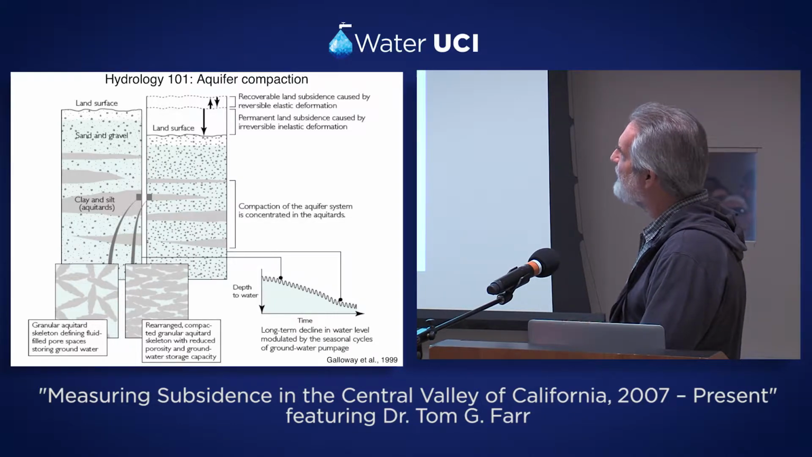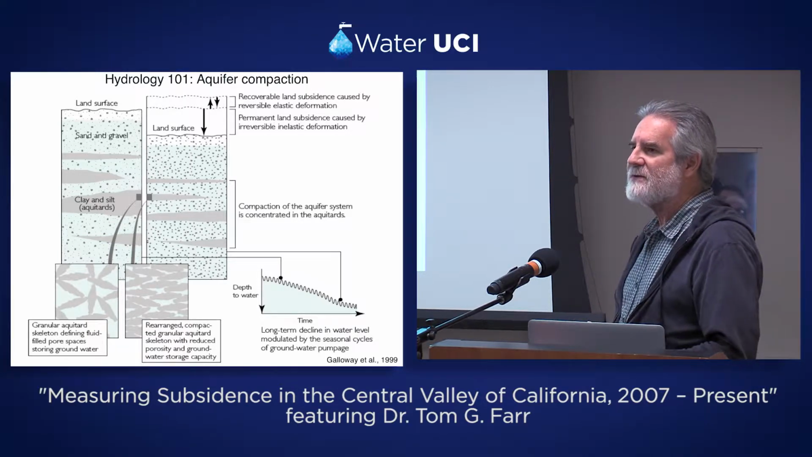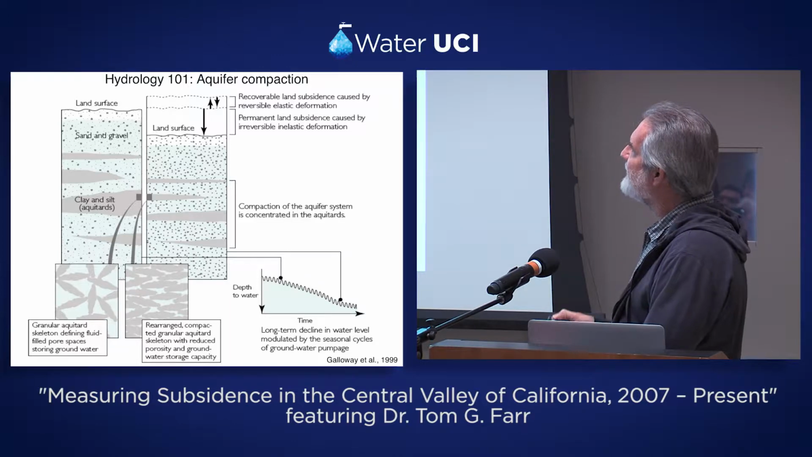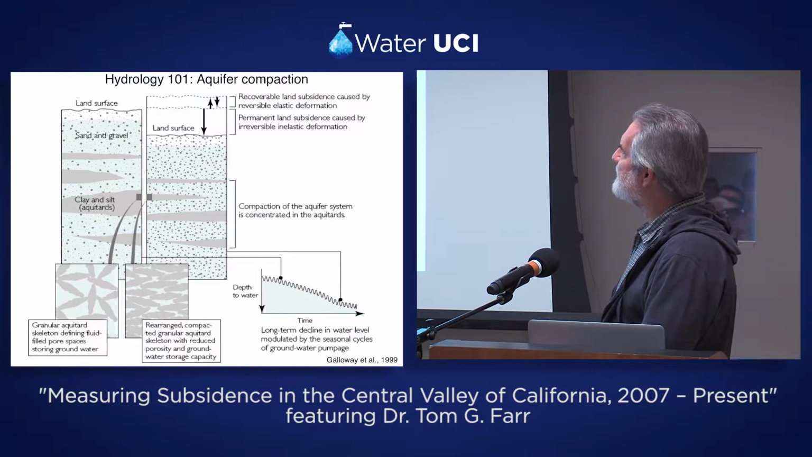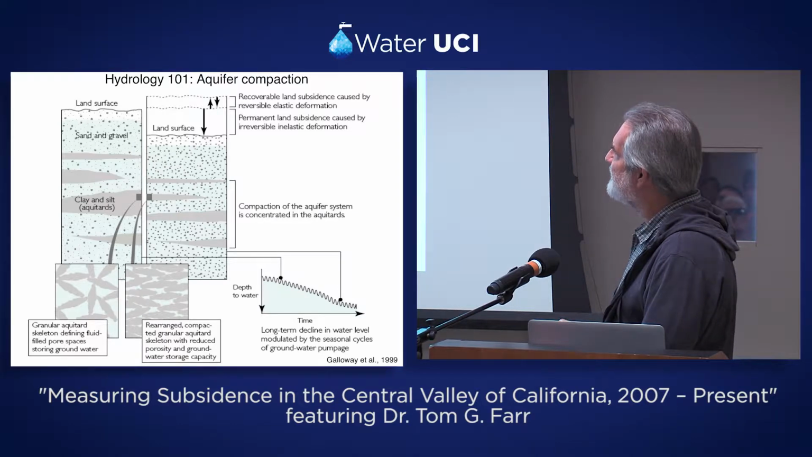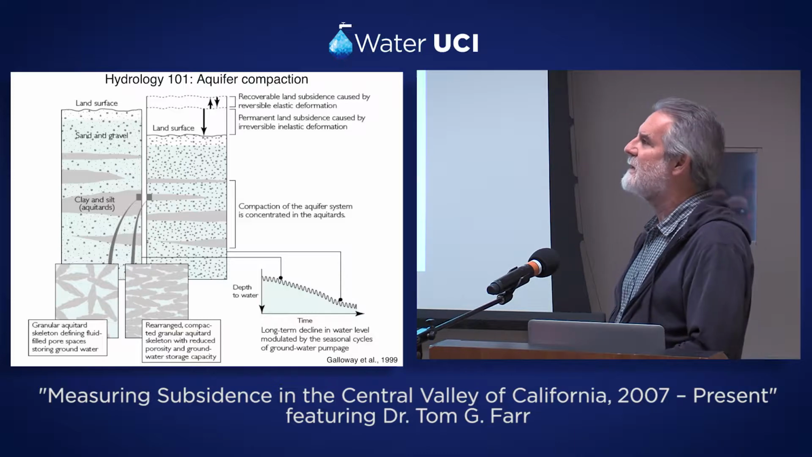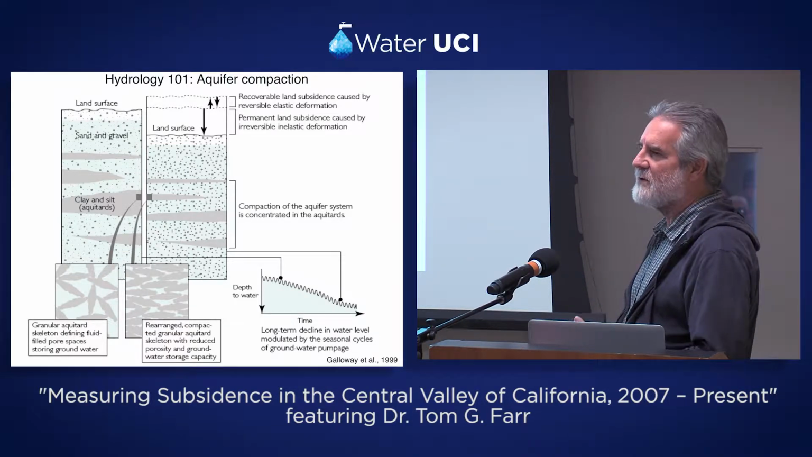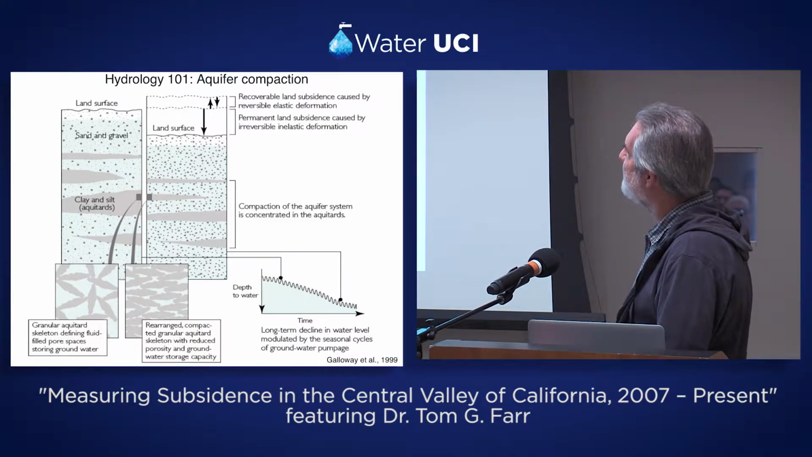When you pump the water out of this system, the water gradually drains out of those fine-grained layers. They compact, as you can see on the right-hand side, and that's reflected at the surface by this subsidence. So that's kind of a specific kind of aquifer system. It's not uncommon around the world, but things like fractured rock aquifers or karst aquifers won't necessarily have this happen to them.